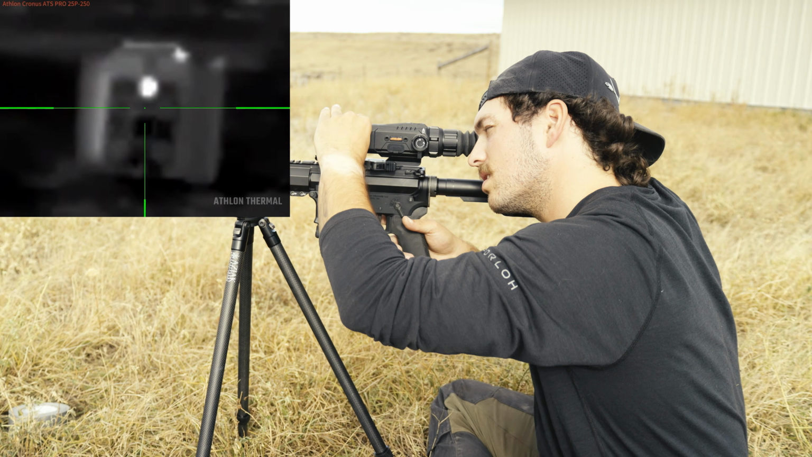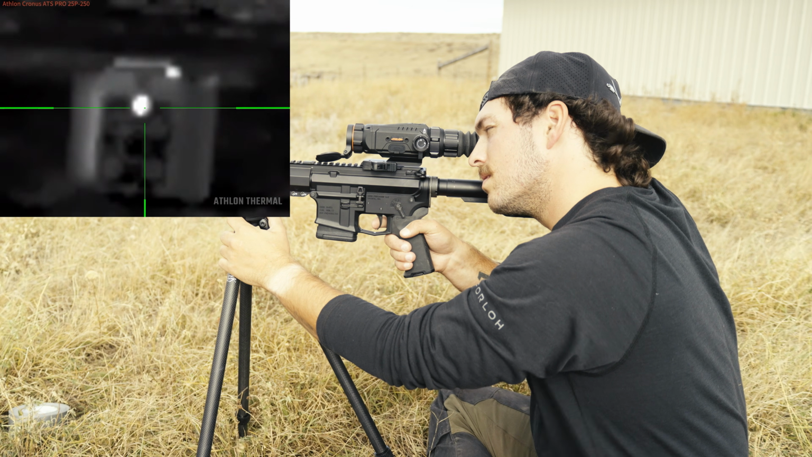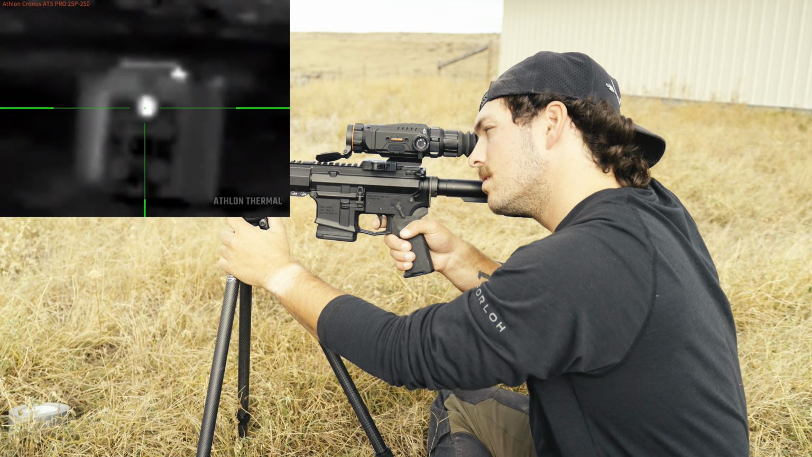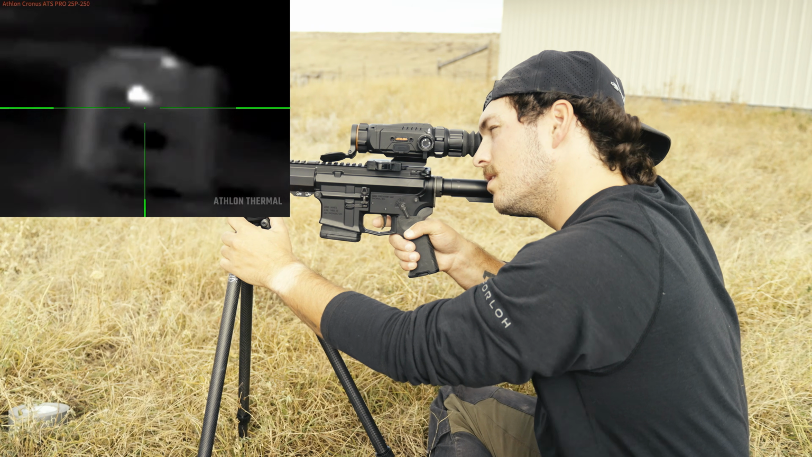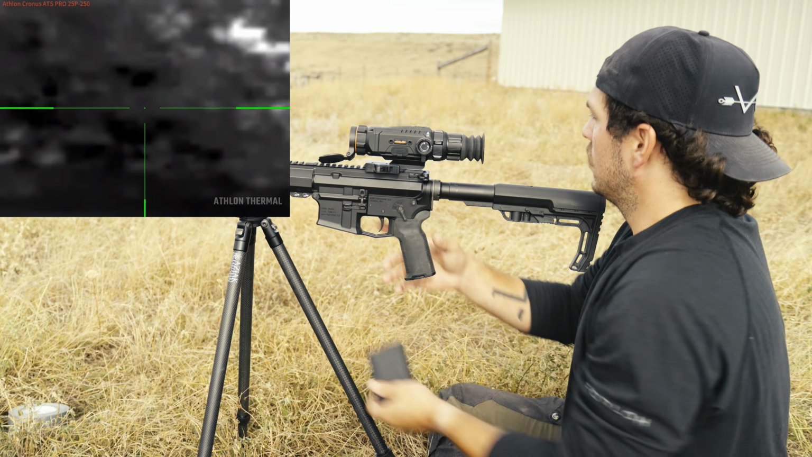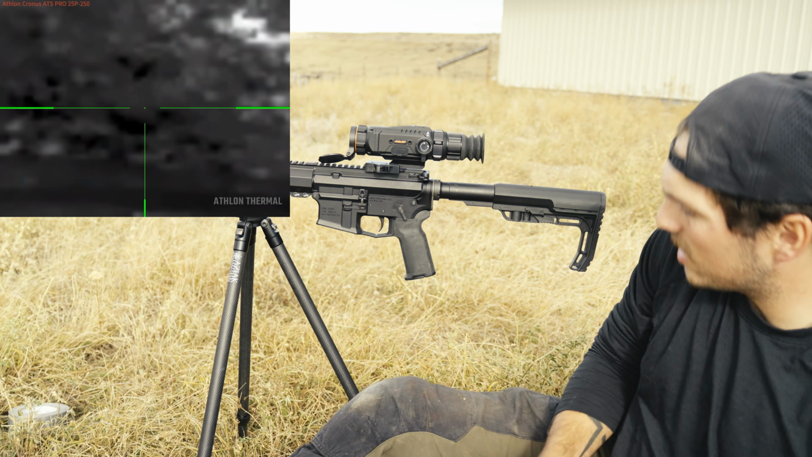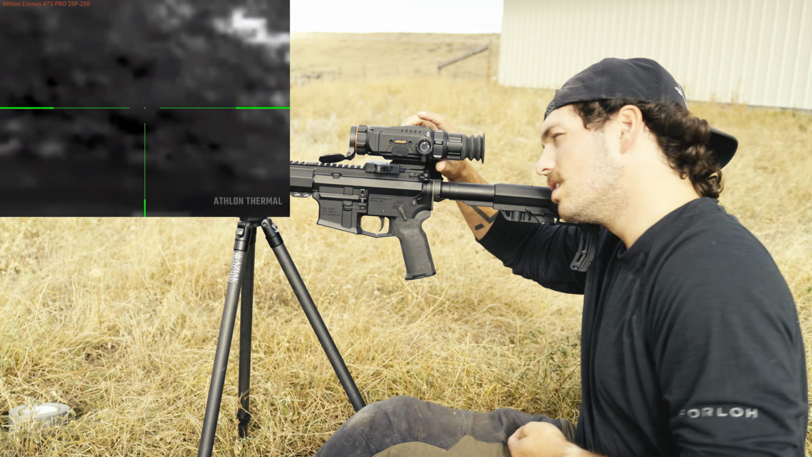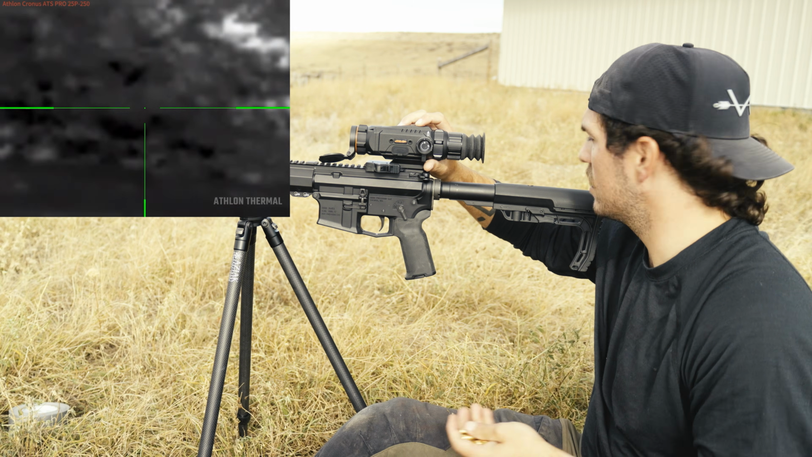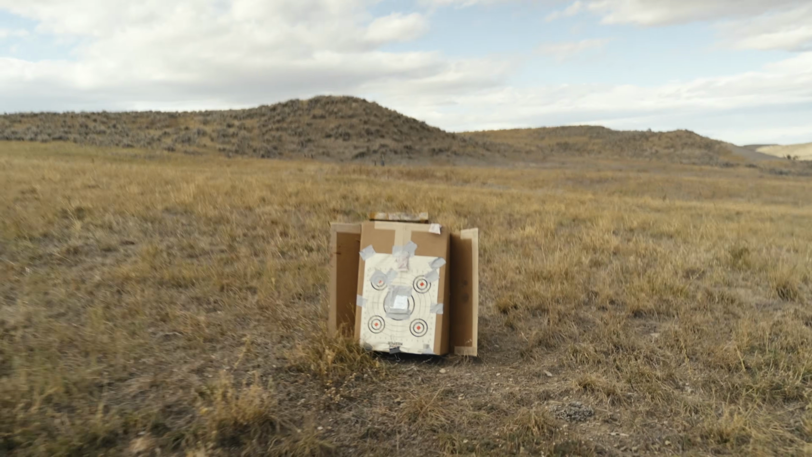Adjust our focus. We'll go check that out. There should be 2 rounds now in the center, in that hand warmer.